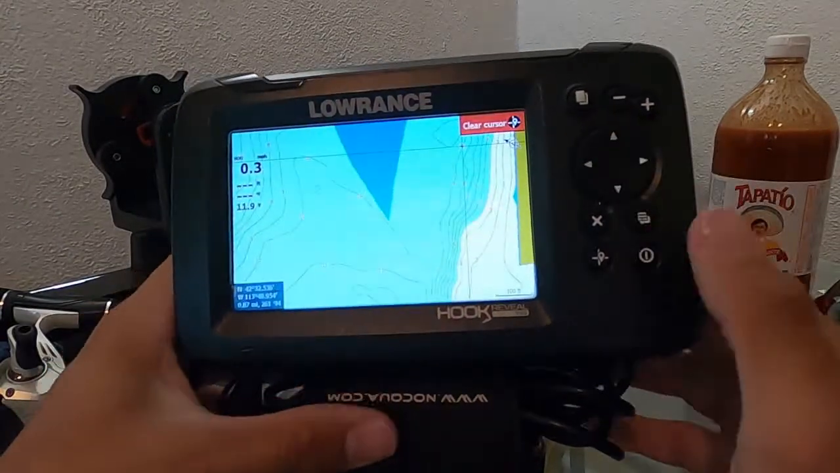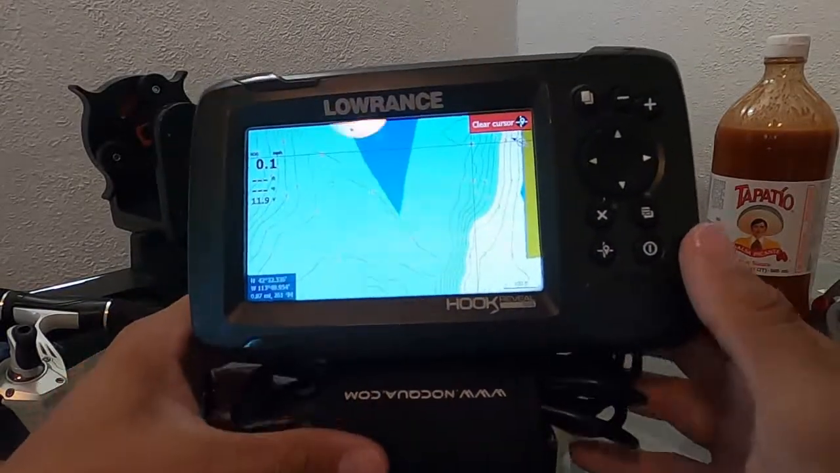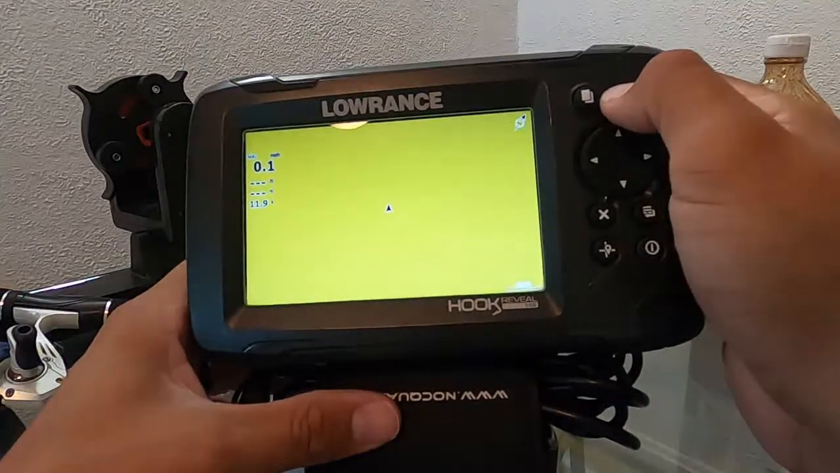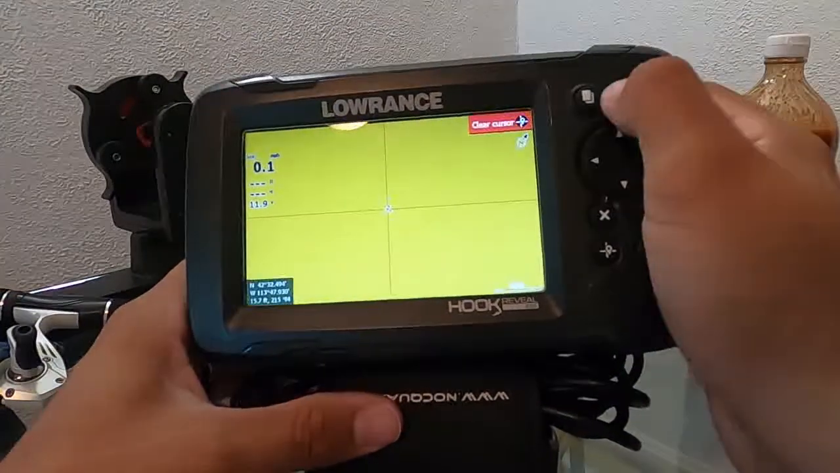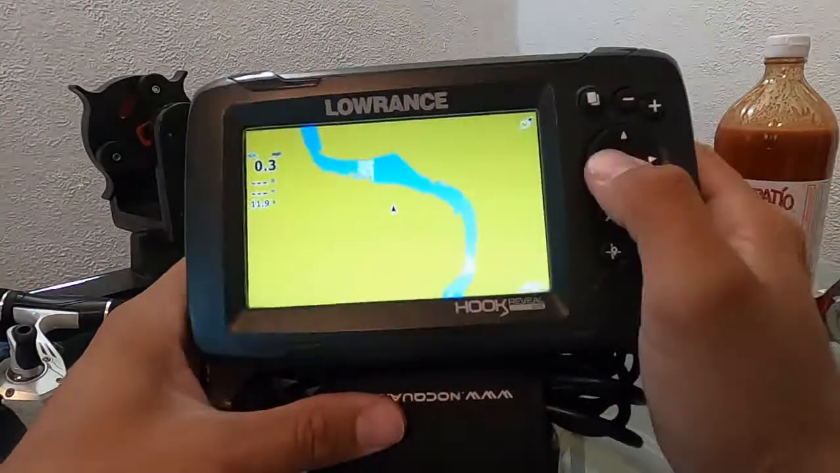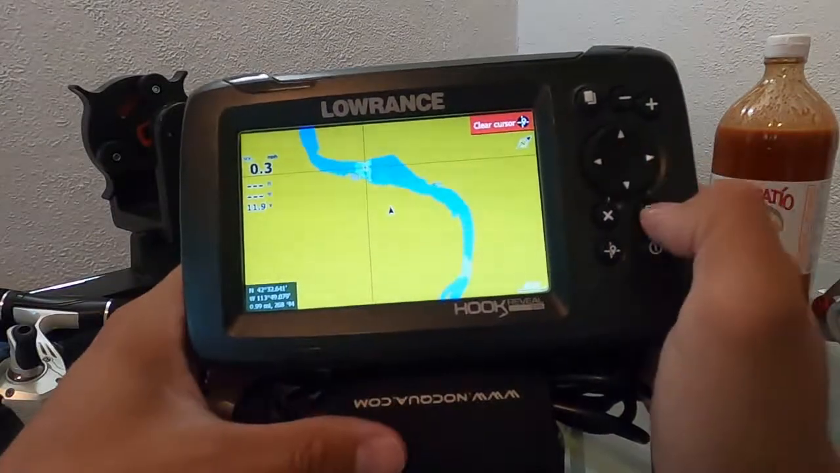I mean, this is what I made it for, because we all know where the bass are at, or some of us do, some of us don't. But nonetheless, I really feel like this helps you figure out more about the river, how it runs and how it is and whatnot. Sorry, I had to back up. But nonetheless, that's the maps you get to create. That's the real reason I ended up getting this unit.